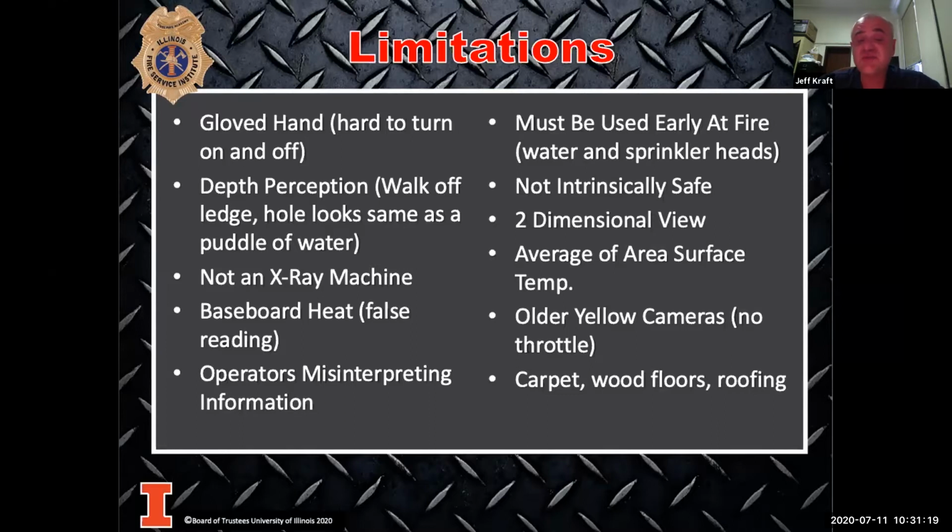It could just be baseboard heat. Now, there have been a couple of incidents where firefighters explained that from the front door they saw three spot fires along the bottom of the wall. That gave them information right away that there was probably fire in the basement shooting up through the heat vents.